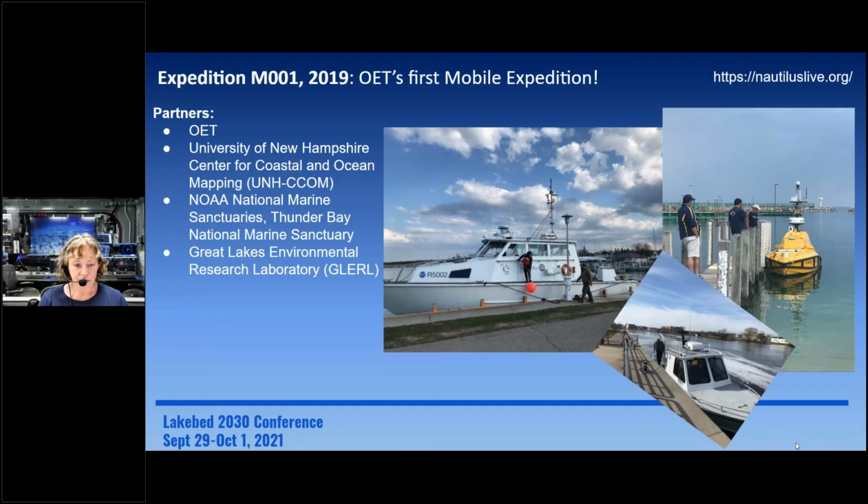And we partnered with the Great Lakes Environmental Research Laboratory and used their RV Storm, which also had an EM2040 sonar pole mounted. And we also got support from the NOAA vessel 3011, and that was our kind of support vessel for that expedition. Next slide, please.